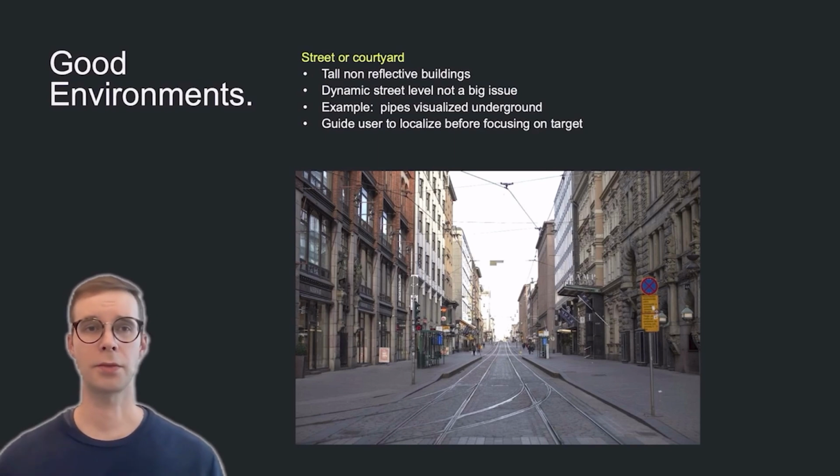Another environment could be a street or a courtyard. Now, not all streets and courtyards are created equal, but the best ones would have tall, non-reflective buildings. Then the dynamic environment at ground level does not matter as much if the end user will see much of the static environment when trying to localize. A use case could be visualizing underground piping.